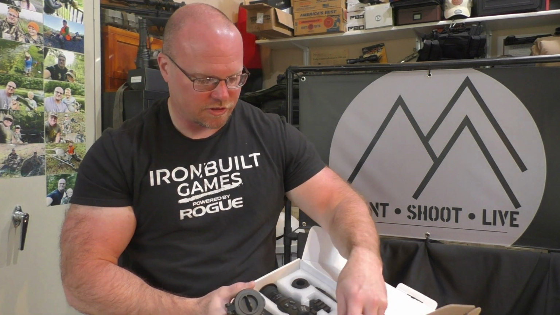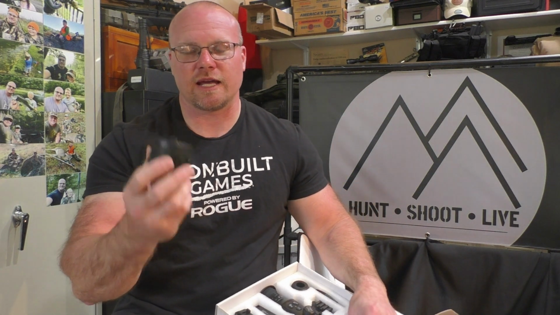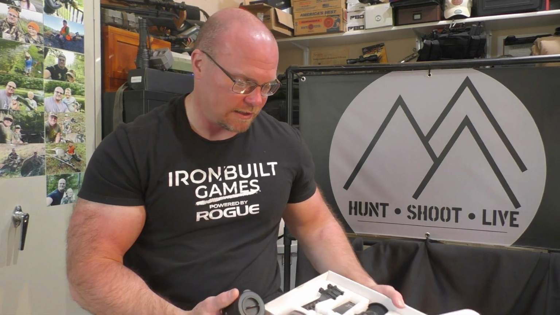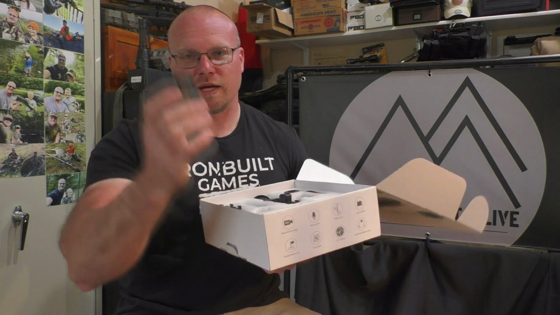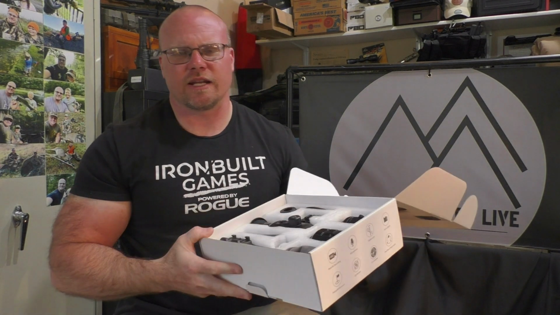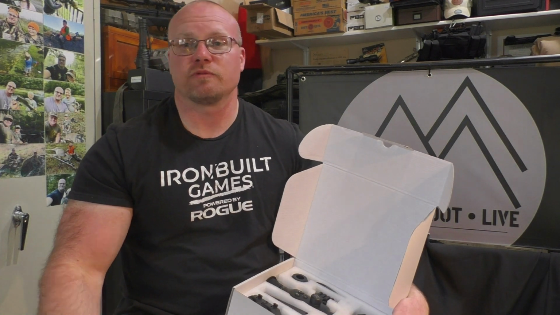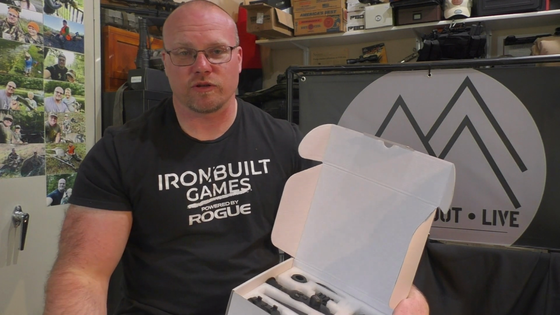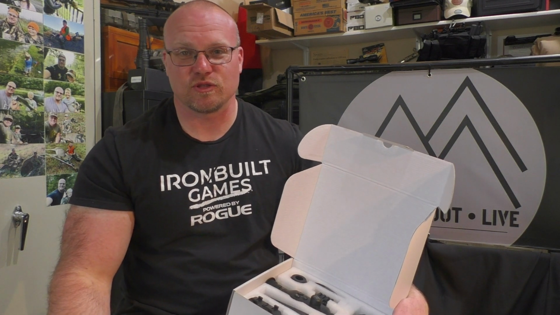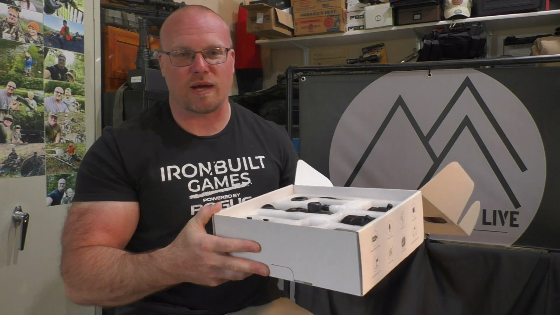Not going to use it. I don't see a need for it at all. I'm going to use the 30, and I like the fact that it starts at that 1.5 power. For night hunting, I really like the super, super low magnification. So that's another reason to opt for this one instead of the regular NV500 version. So less magnification plus the Starvis 2 technology in there. But I'm sure the regular one is awesome as well. But that just was my preference.